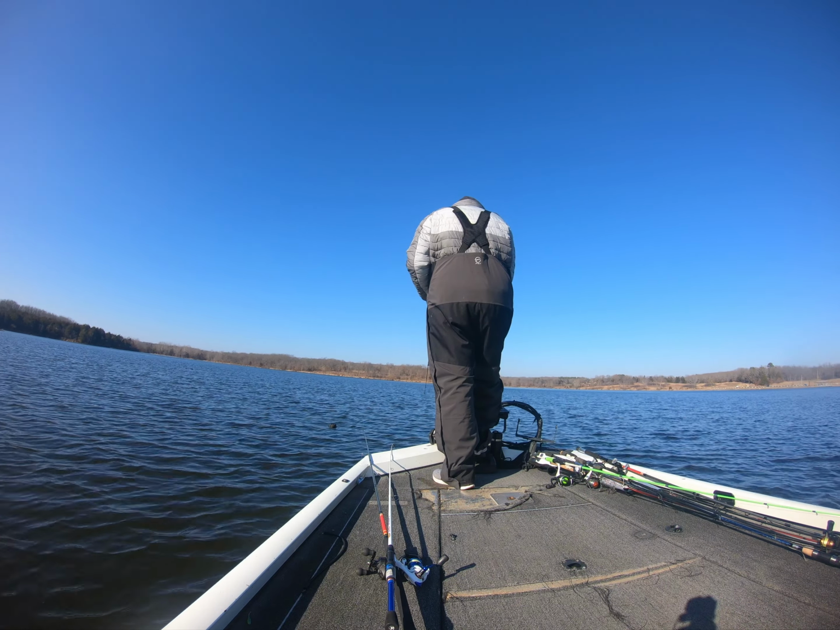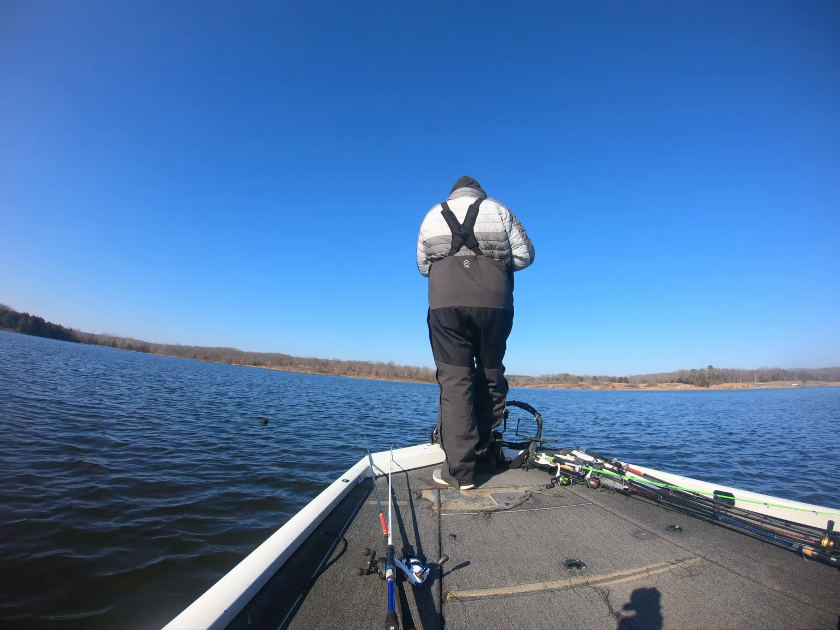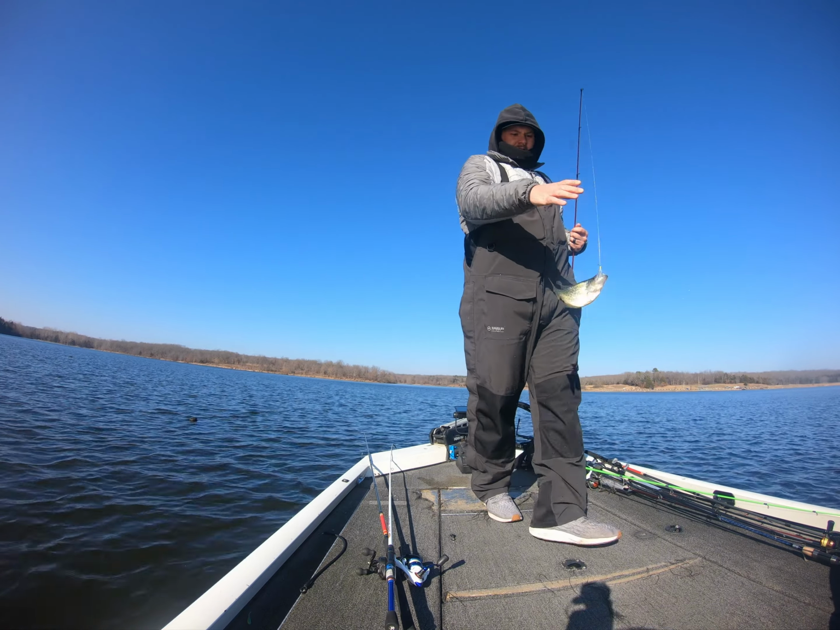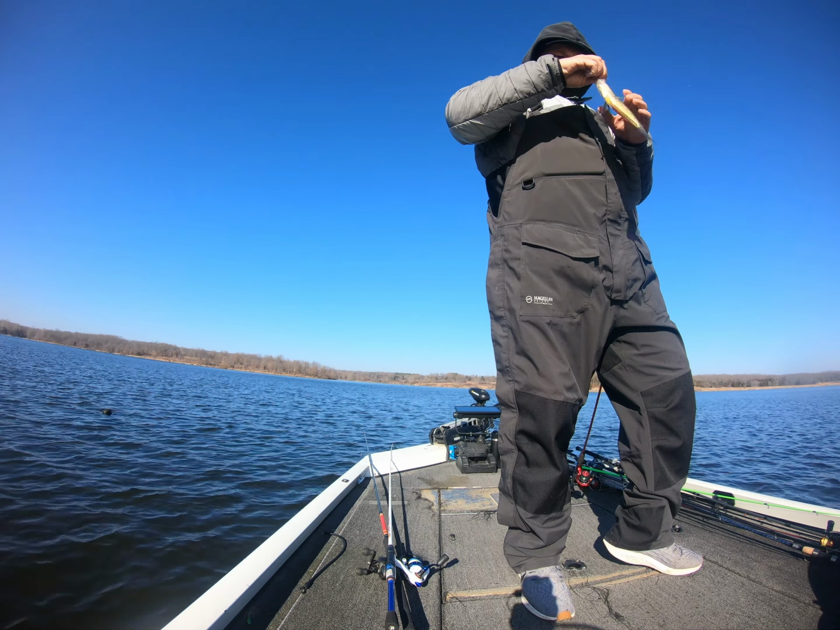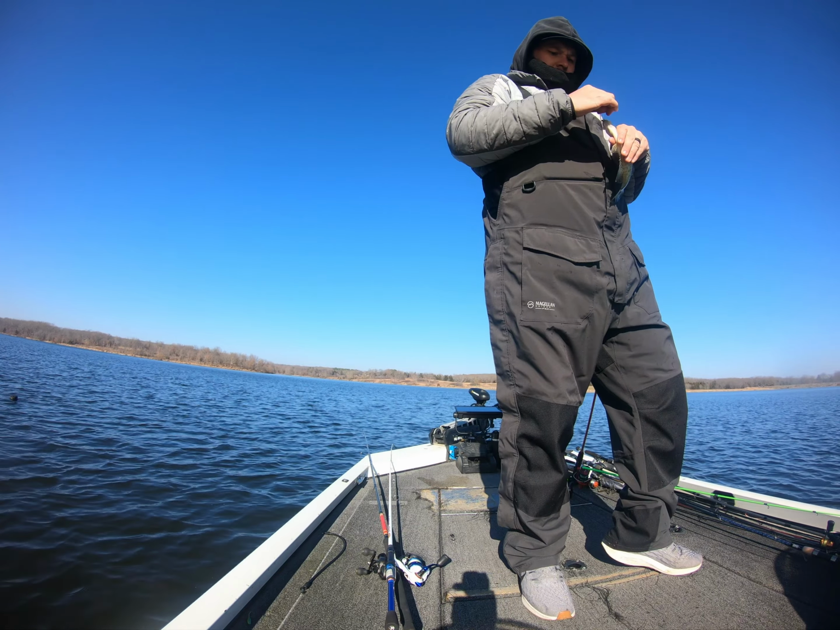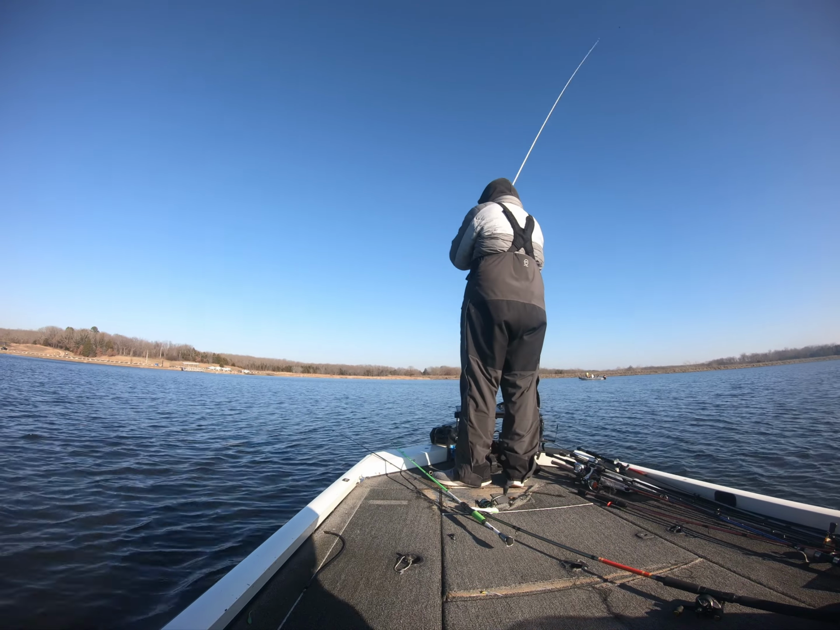Really the biggest thing I've noticed is just what size profile of bait they want, and then the size jig head you're using. If they want a 3/8 ounce, they want it kind of falling and moving quick. Do they want it slow? You need to drop down to like a 1/4 ounce where you can just get it over their head and keep enticing them to do that.